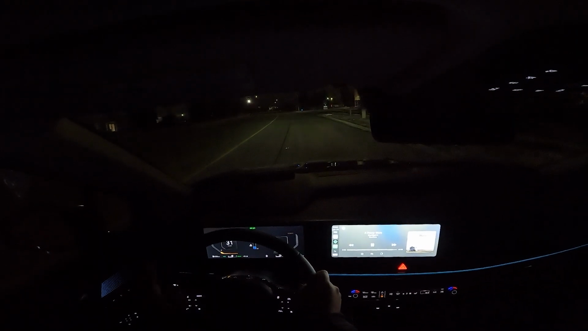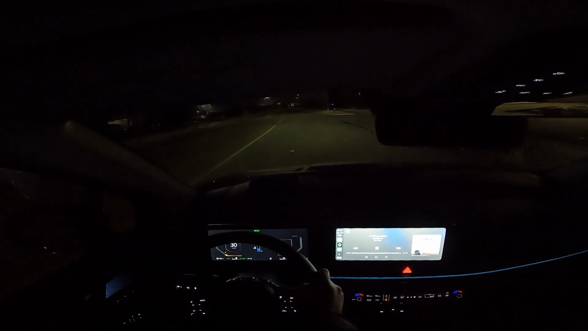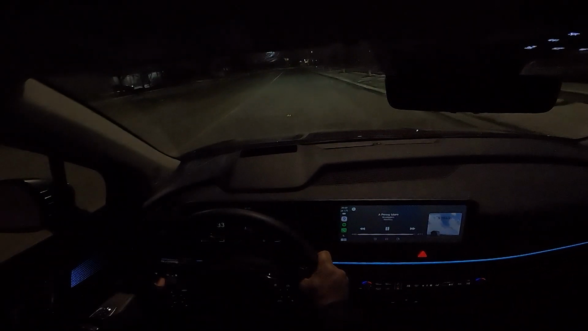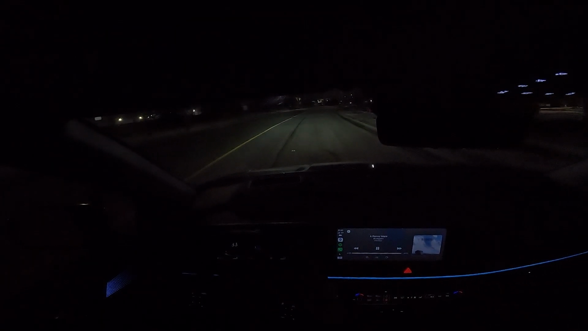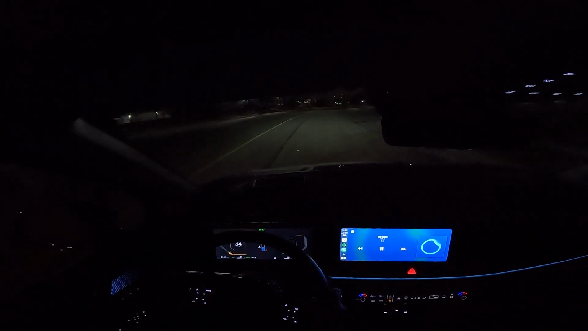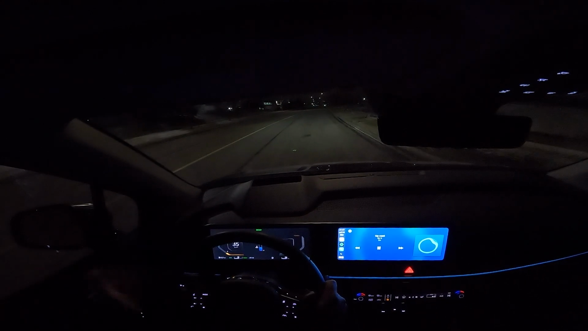Let's start with the illumination of the cabin. Right now, it is on level 100, which is very, very bright. And let's bring it all the way down to 1. And it gets fairly dim, and there's a little ding there. I think there's far too many selections between 1 and 100. I think they would have been much better off with 1 to 10, maybe 1 to 20. Let's go somewhere in the middle. Let's go 65, because why not?